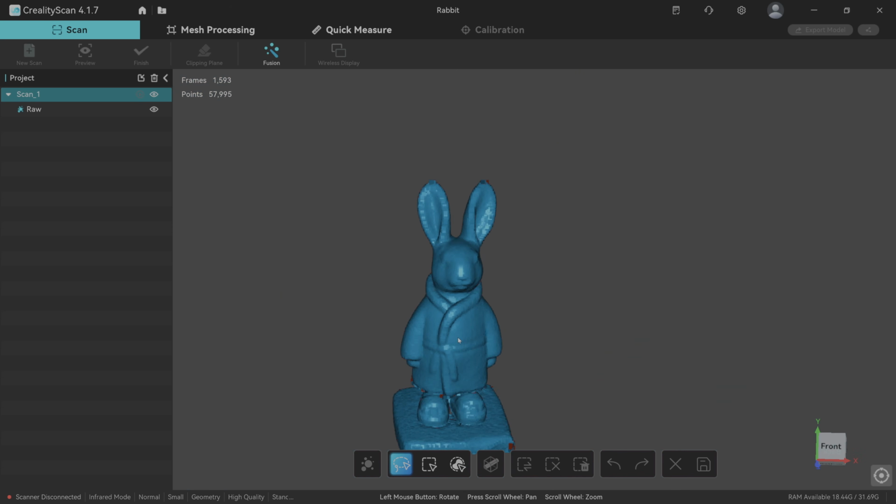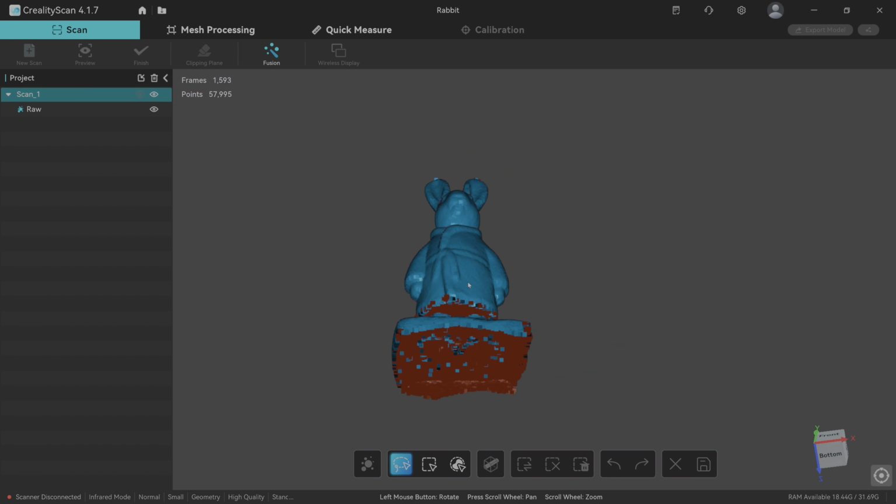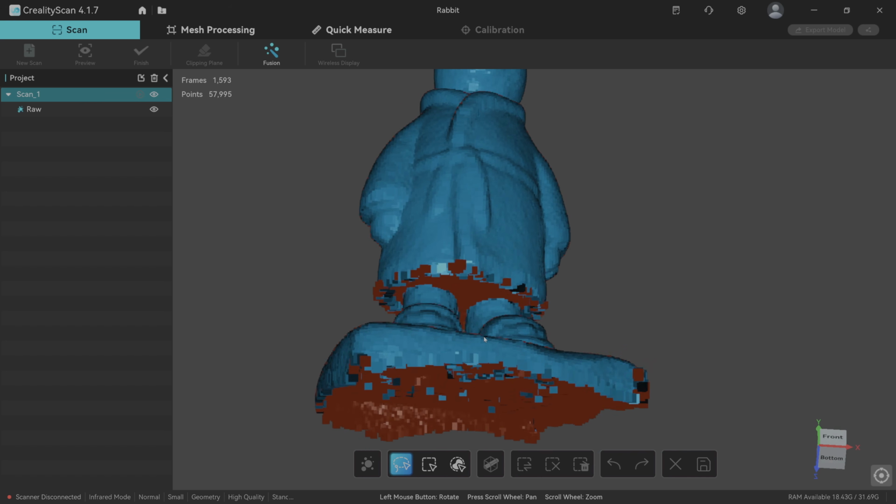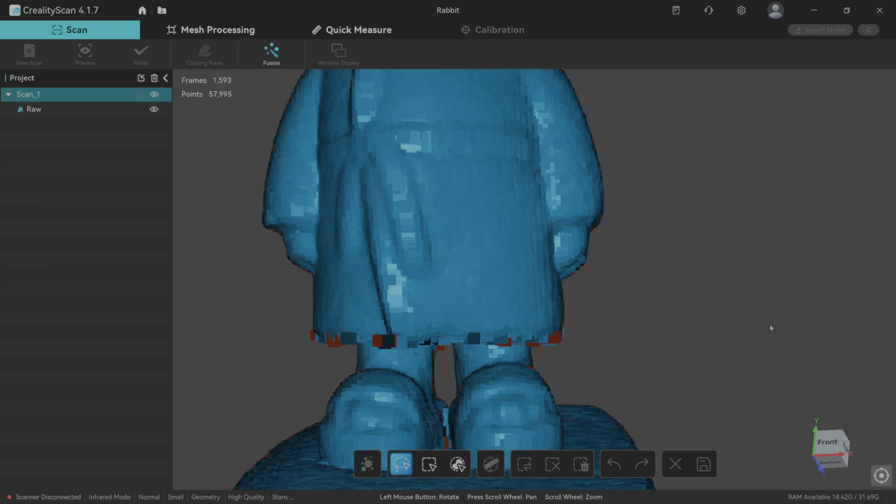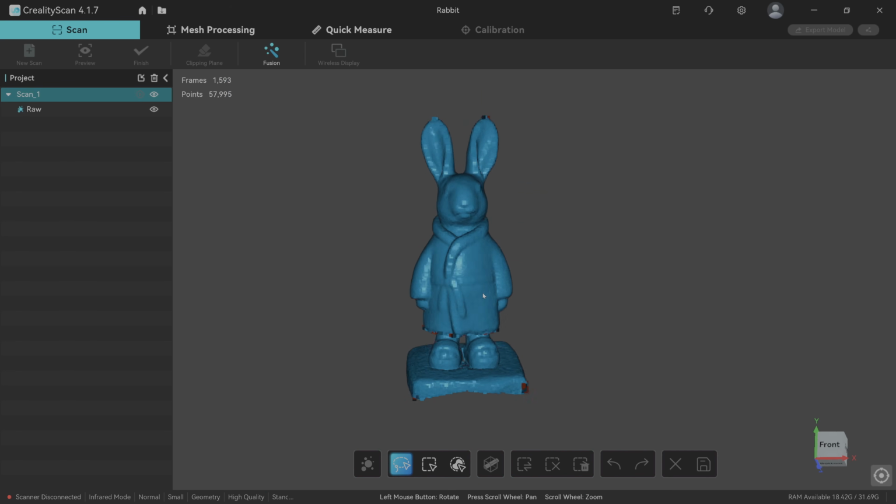But that's done so the user can see exactly what he's scanned and what he hasn't scanned. So on here, for instance, I can see by looking underneath that I haven't scanned the base and I haven't scanned under his coat, for instance. But I've got a fair bit of data on his coat because it was green. So I know then that that's going to be good data.